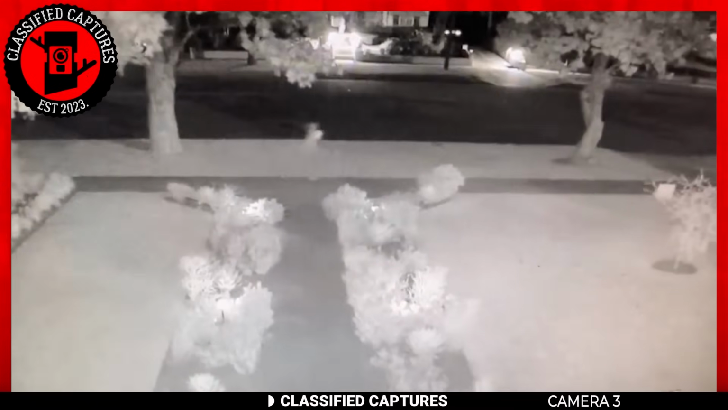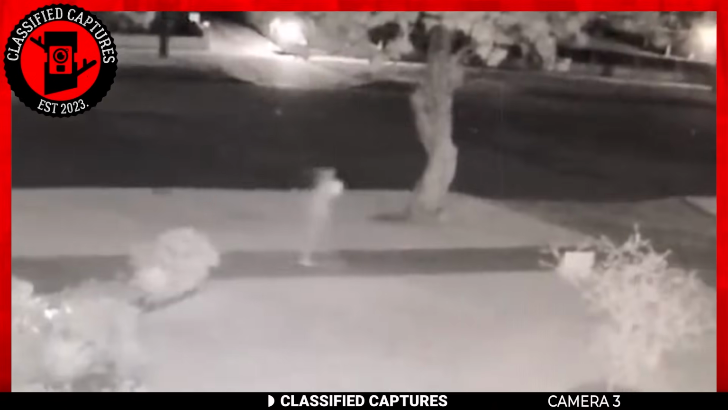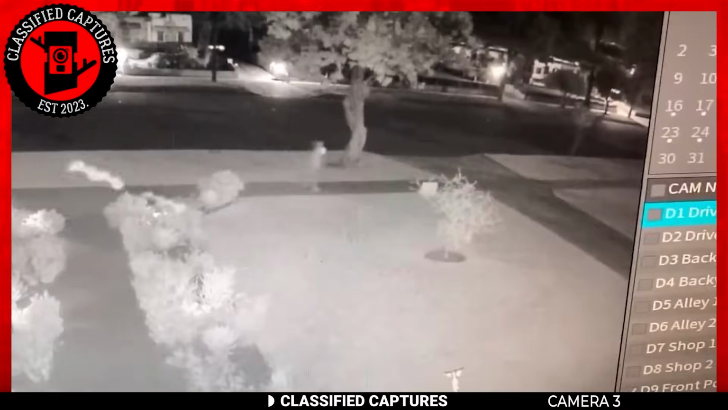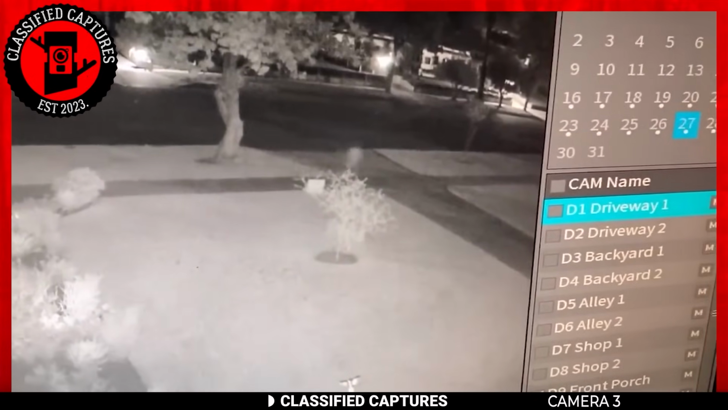In the security footage, an enigmatic entity was captured in motion outside. The figure appears to be humanoid in shape, yet it's composed of what seems like smoke or mist. While the footage lacks clarity, the discernible bipedal movement suggests an otherworldly presence.